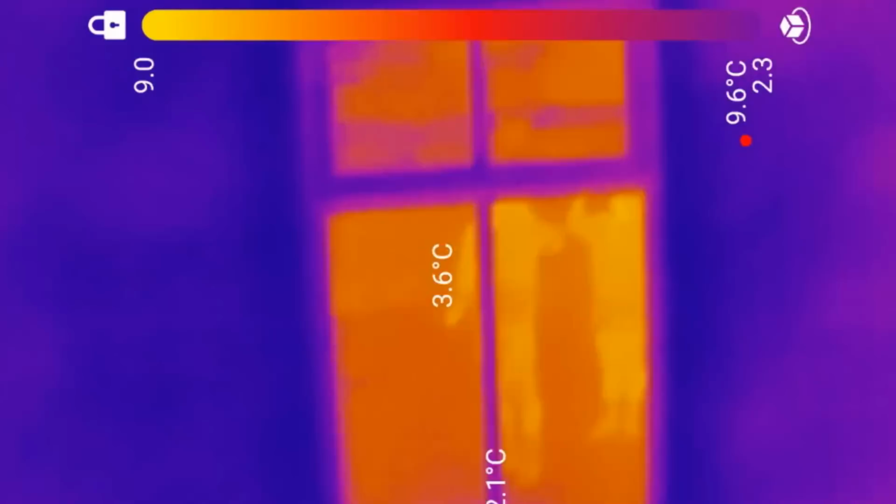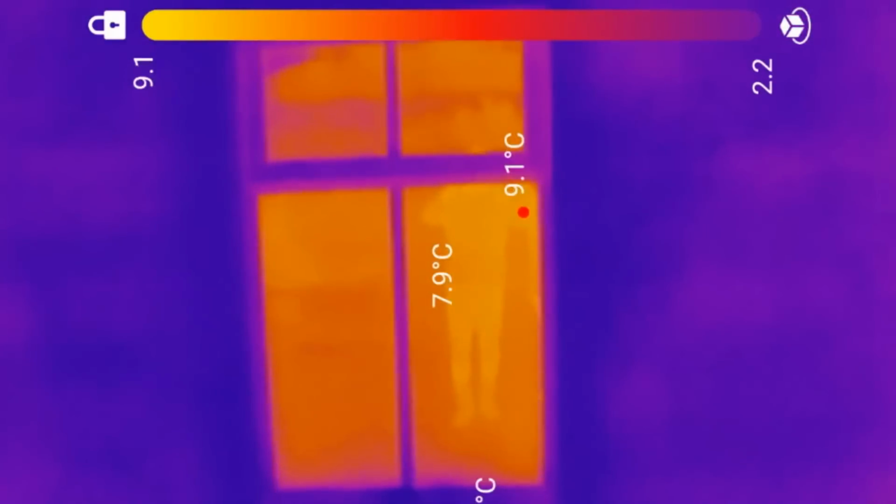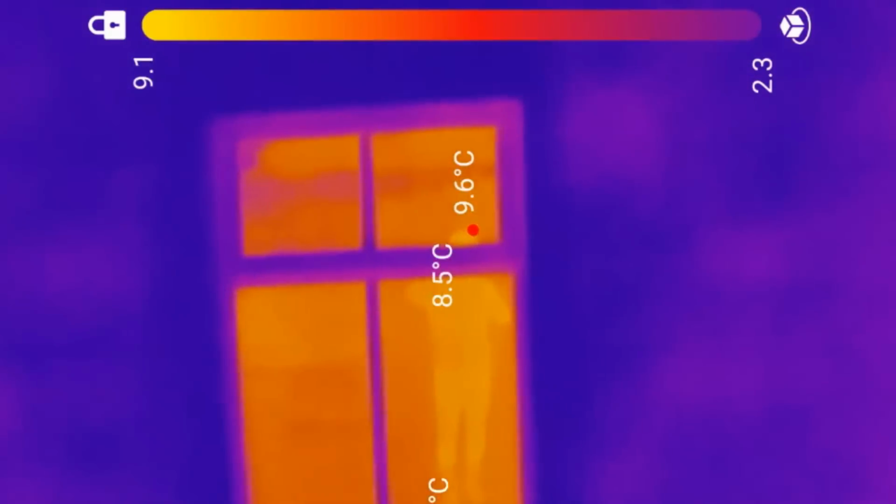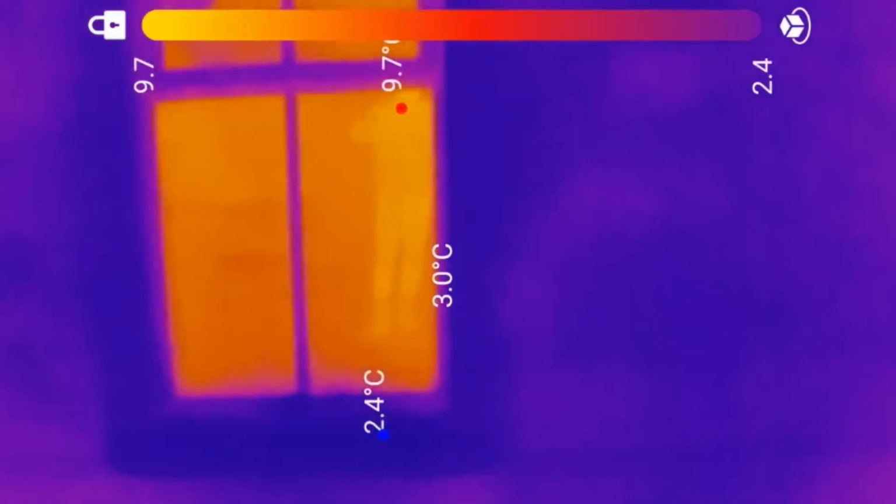Yeah, I'm actually really pleased with those windows. They show that there's some cool around them on the inside, but from the outside the only heat loss is through the glass. Really good.